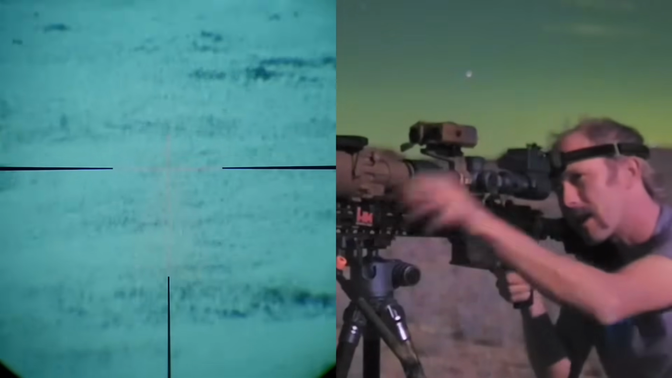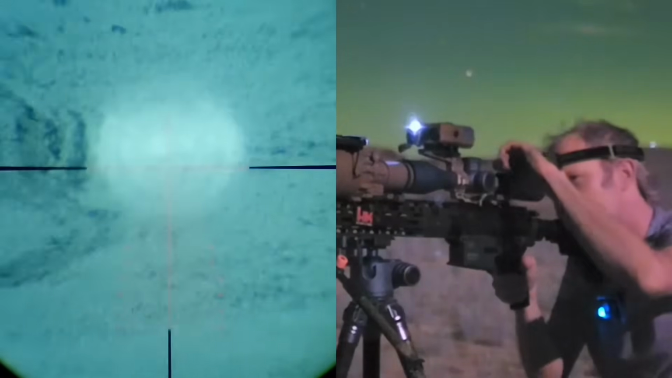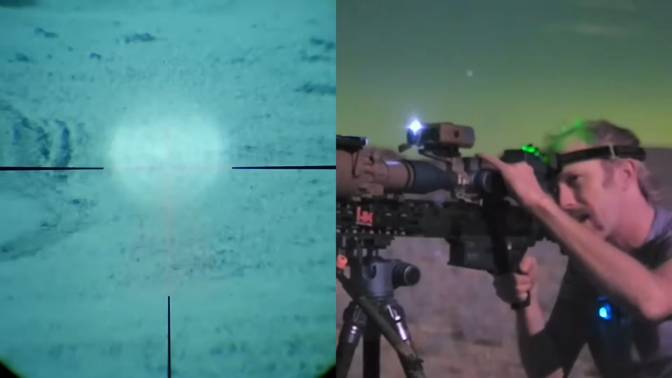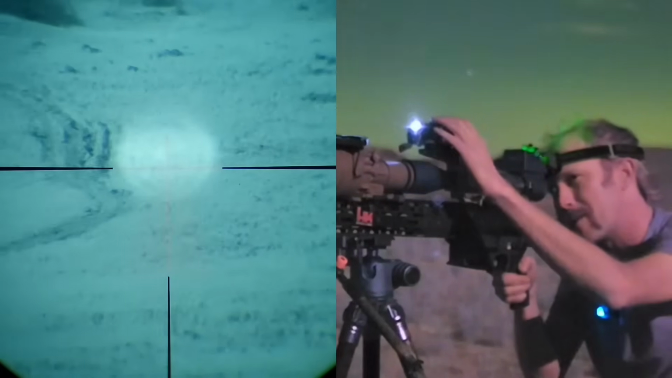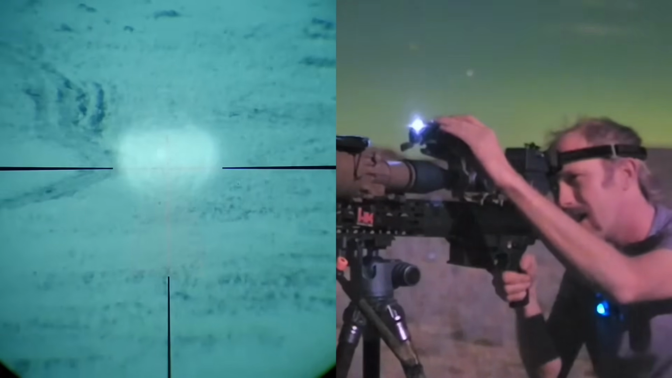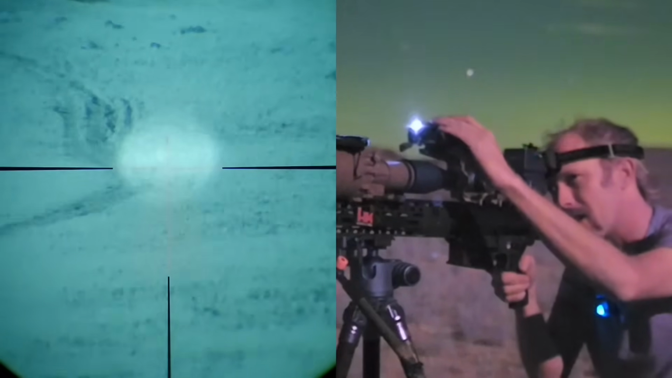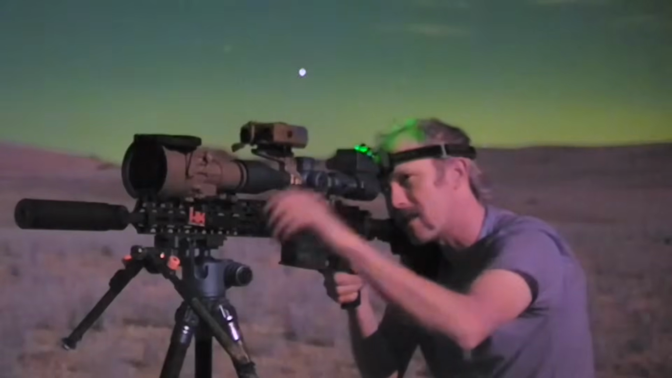Let's go back over to our target and let's hit it with illumination. Okay, so there's kind of my target. You can see it there reflecting off, quite bright, but man, I tell you what, the image between white and green is just so different. The white is just amazing. And the tube in this PVS-27 is just unreal. I mean, the clarity there, look at that road. Let me turn off my illuminator. That road is just so much easier on the eye.